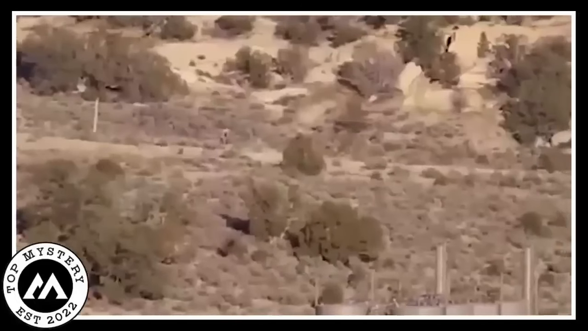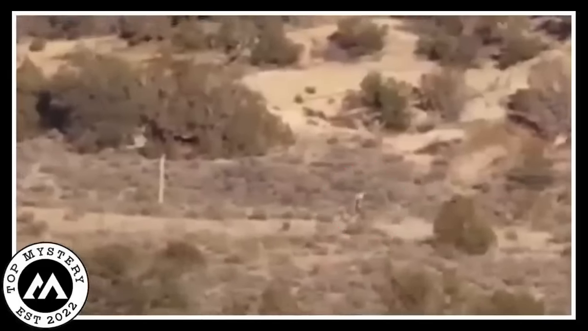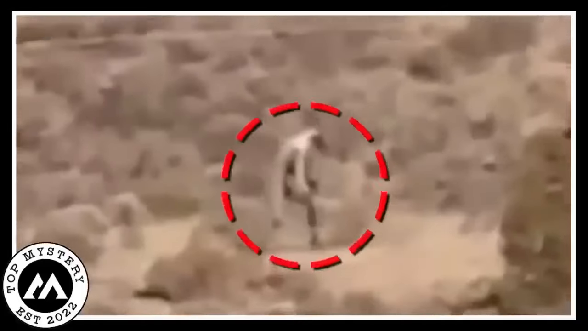Look there, look there. Who would have imagined that in the middle of the desert you'd stumble upon something so strange and fascinating? The story of this desert critter is spreading like wildfire, and everyone is hooked on finding out more about this unexpected mortal-like resident of the sandy wilderness in Portugal.